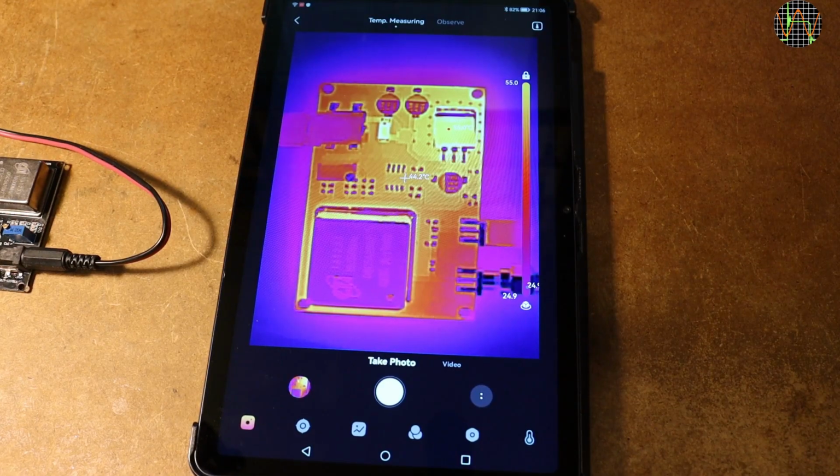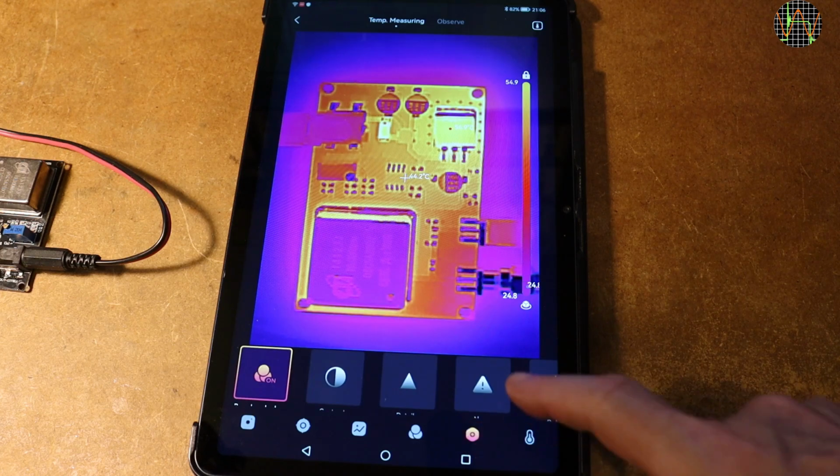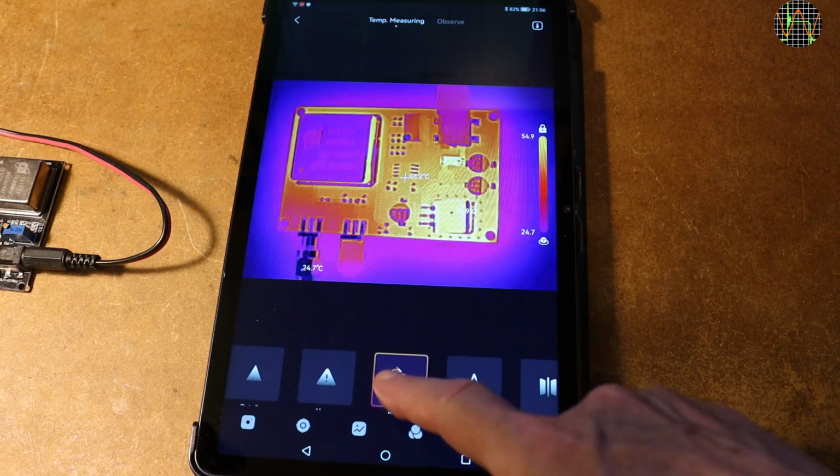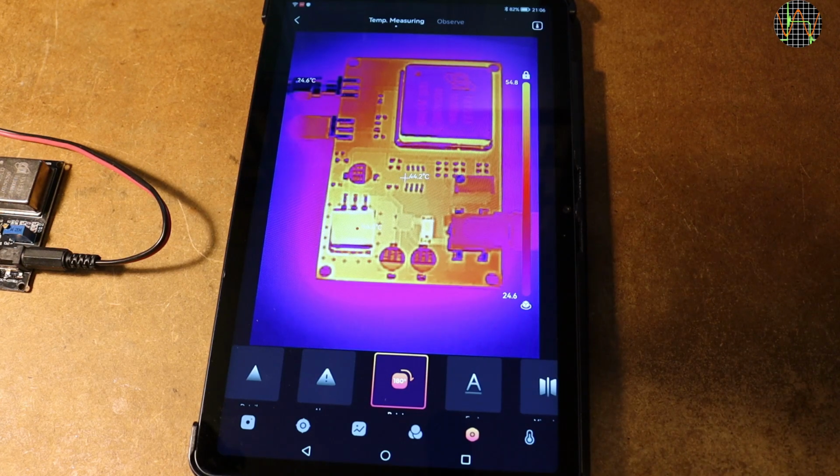The actual PCB is just visible on the left, and so we realize that the thermal image is upside down. That is from the way I mounted the camera, but not to worry, with a few clicks the image can be rotated and now the orientation matches the real thing.